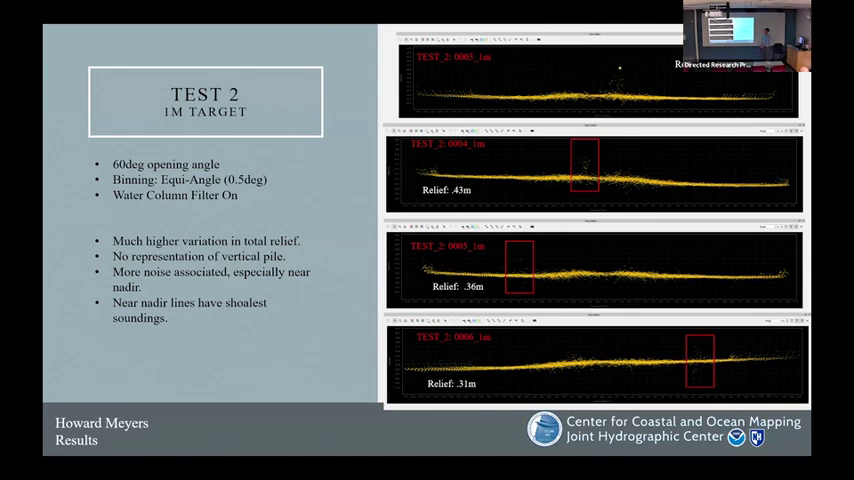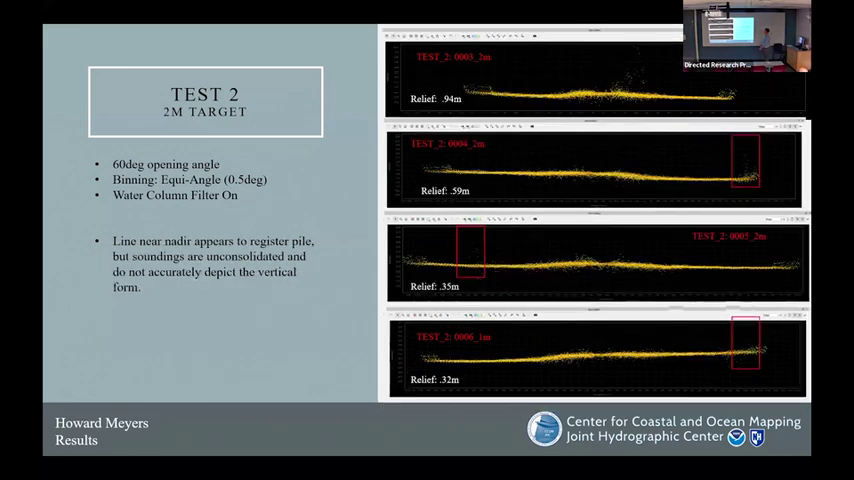Test 2 is the exact same line plan. However, we're using the equi-angle method this time. I start to use these red boxes around the targets because it gets a little bit hard to see, especially with the increased noise that we're going to see. But there's much higher variation in the total relief. There's again no real representation of that vertical pile. Move on to our 2 meter target.